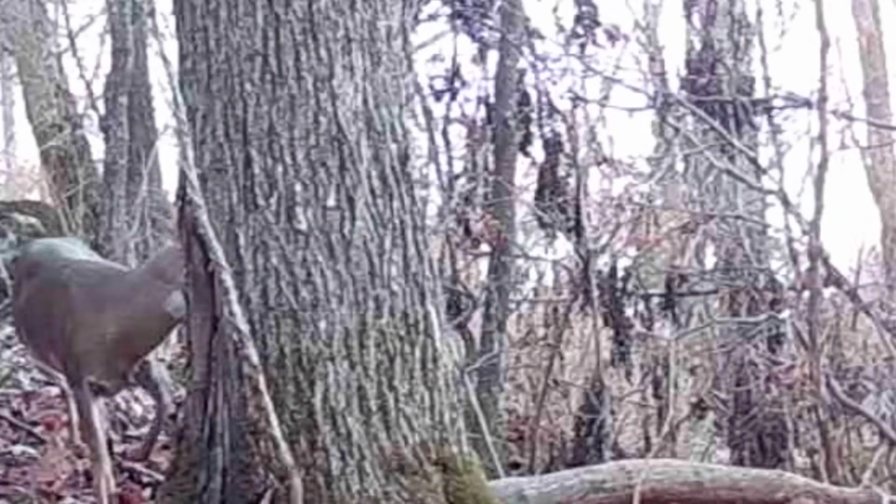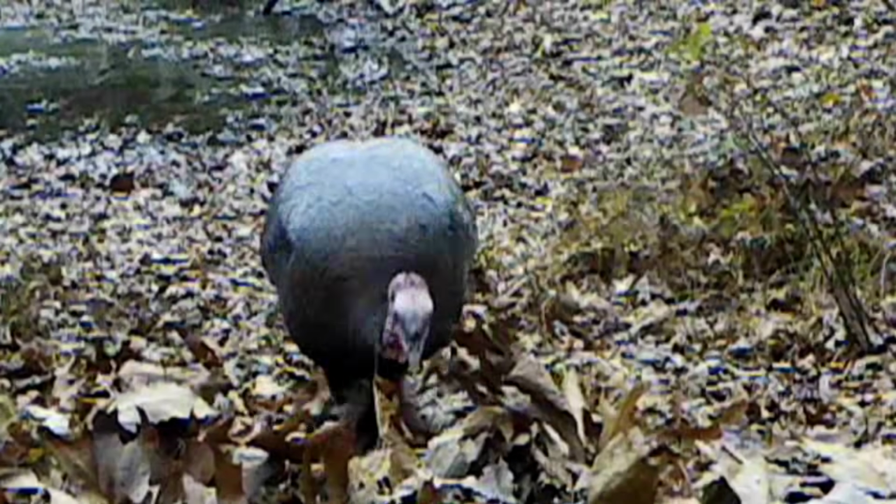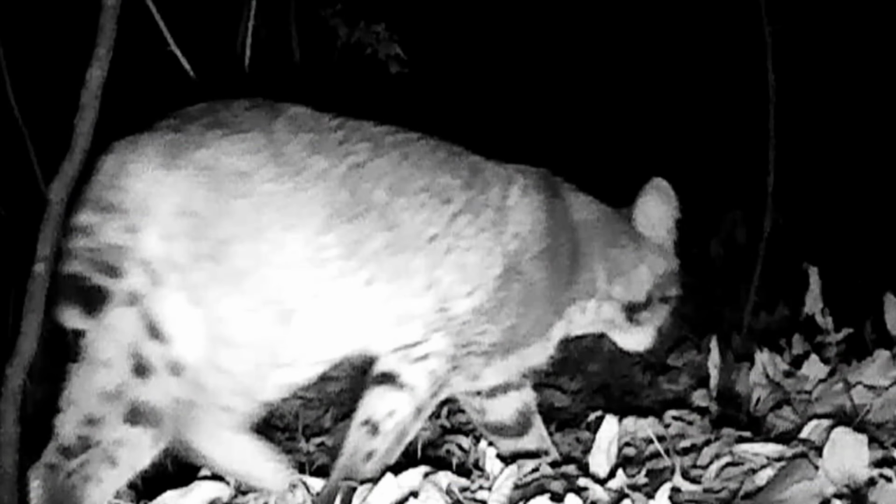As you will see, these bucks are red hot on these does. And the turkey, they still scratching at the pond. And caught an elusive picture of an old bobcat this week.